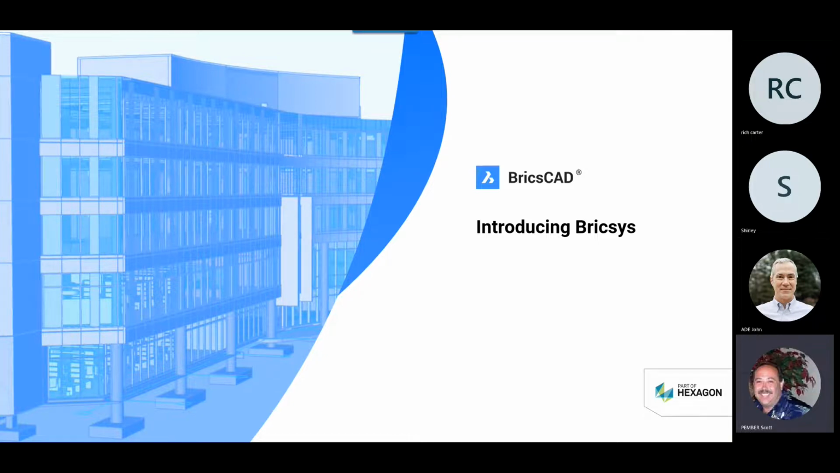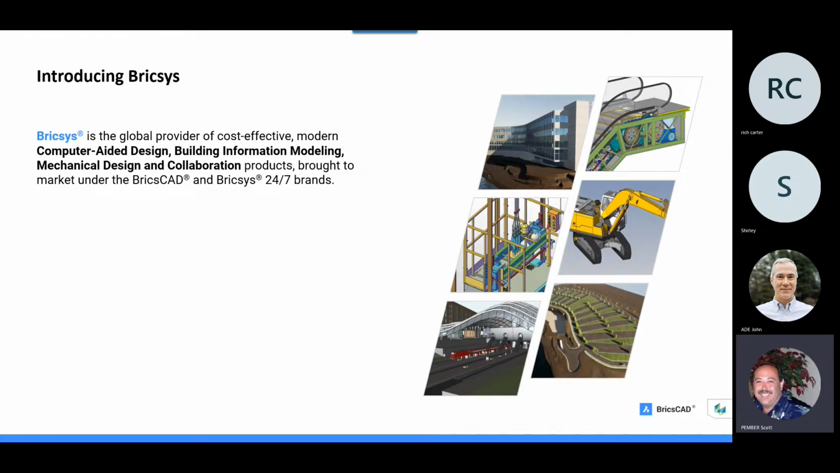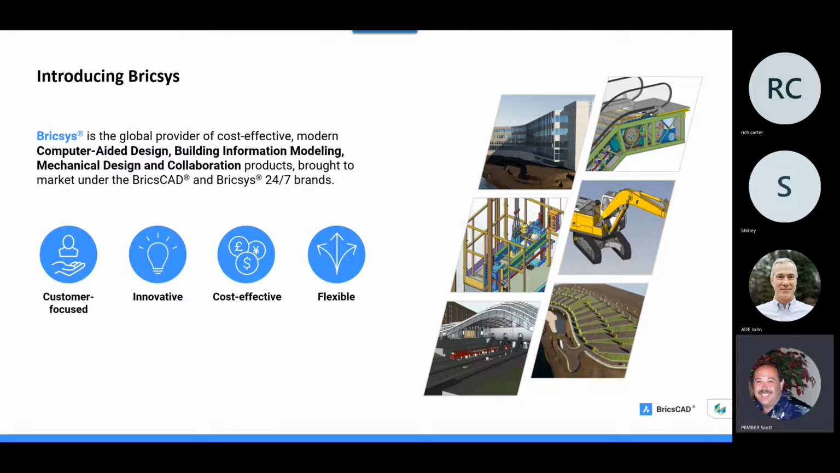One thing that we do at the beginning of all of these things, we kind of show you a little bit about who Bricscad is, the producers, manufacturers of Bricscad, and we are a company that is owned by Hexagon. We are a subsidiary of Hexagon, and Bricscad produces computer-aided design software, building information modeling, mechanical design and collaboration products. We've got 2D, 3D products and BIM products and mechanical products for consumers out there to use.